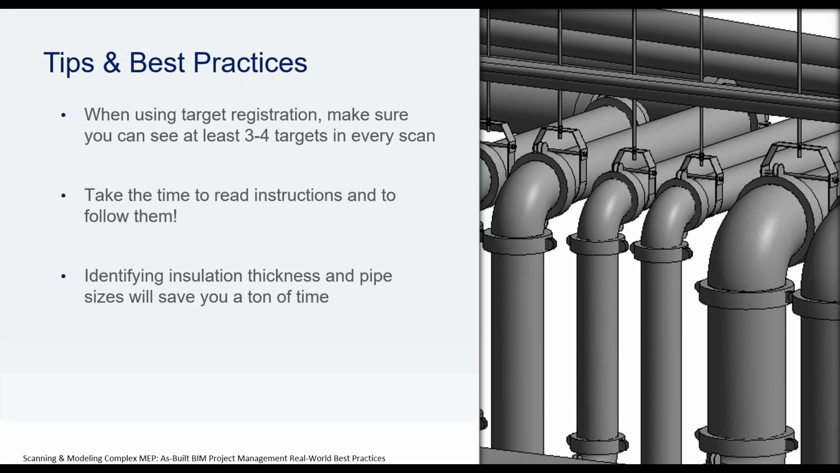So, some of the tips and best practices for us, and we've already talked about it. When using target registration, make sure that you can see at least 3 or 4 targets in every scan. Those targets are so important to the accuracy of your scan, which is the foundation of everything that you do. If you do not have a good scan or a good point cloud, everything else is useless. So it all starts there.